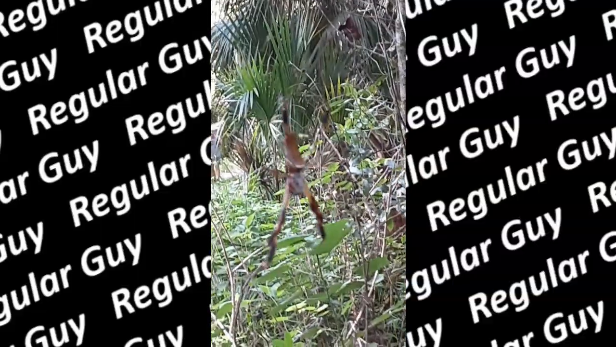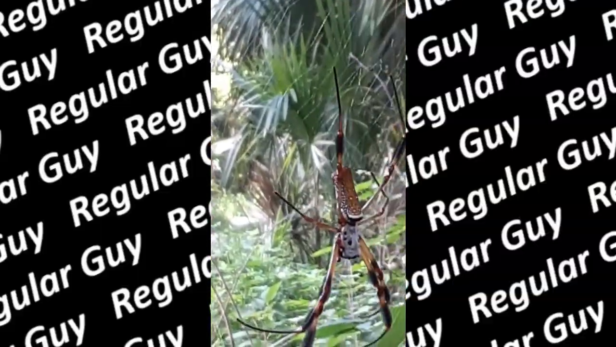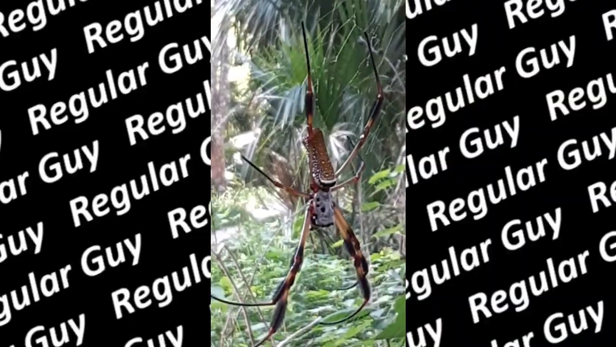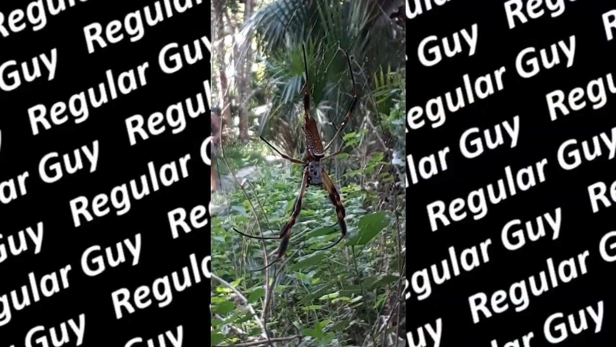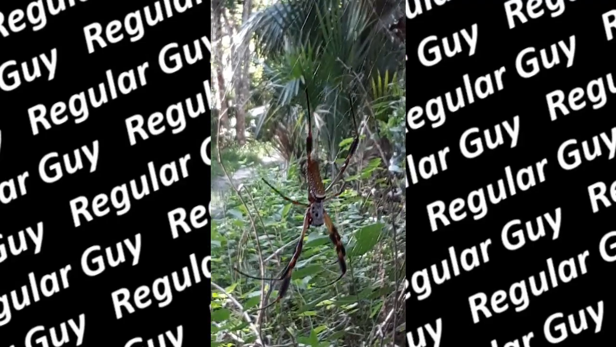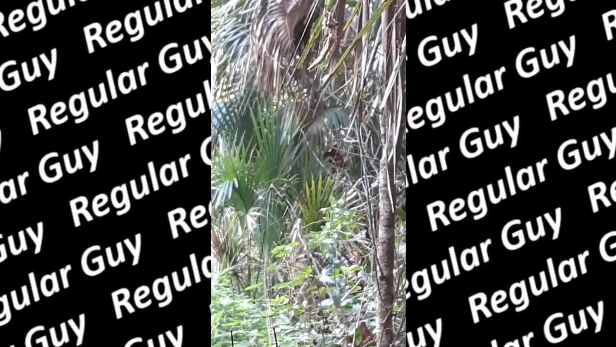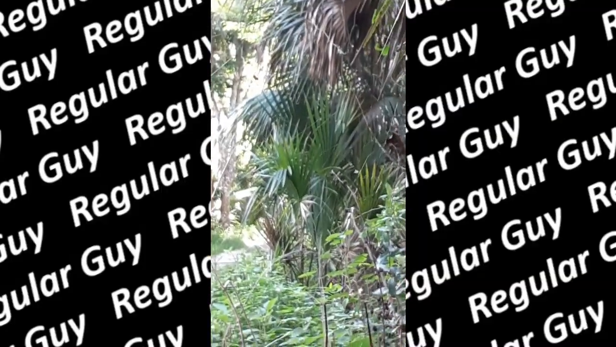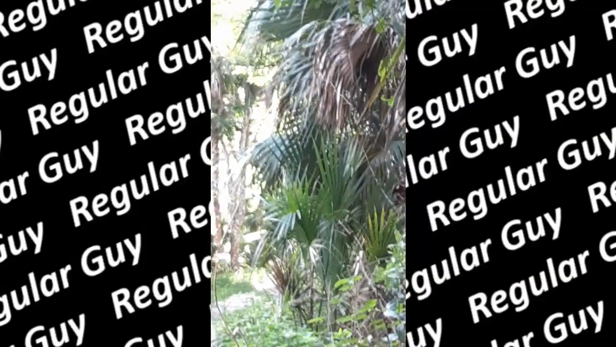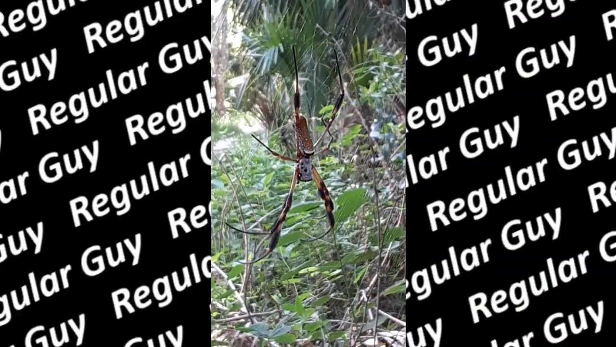Hi guys, Regular Guy here at the Black Bear Wilderness area, and I just had to show you this beauty right here. Oh my gosh, she's gorgeous. Look at her. She is amazing, and she's bigger than the palm of my hand. However, there's a little male spider up here. I don't know if you can notice him. Yeah, there's a little male spider up there. He's got love on his mind, and she's looking for a meal, so